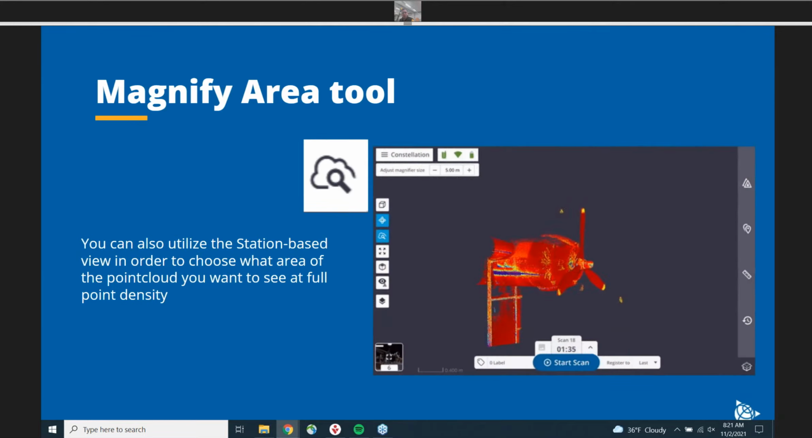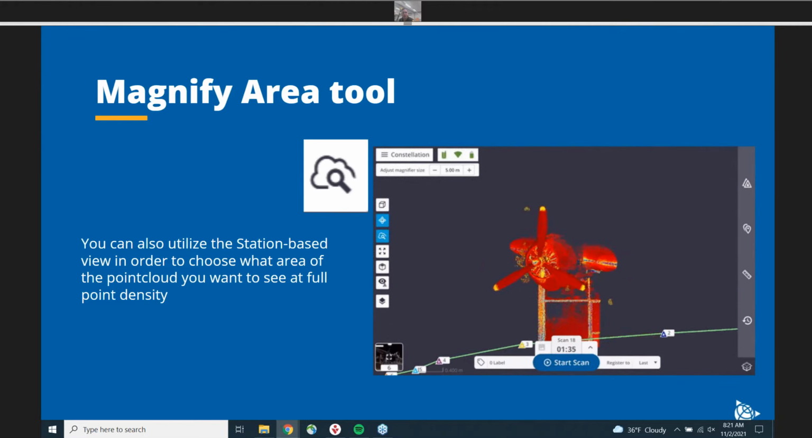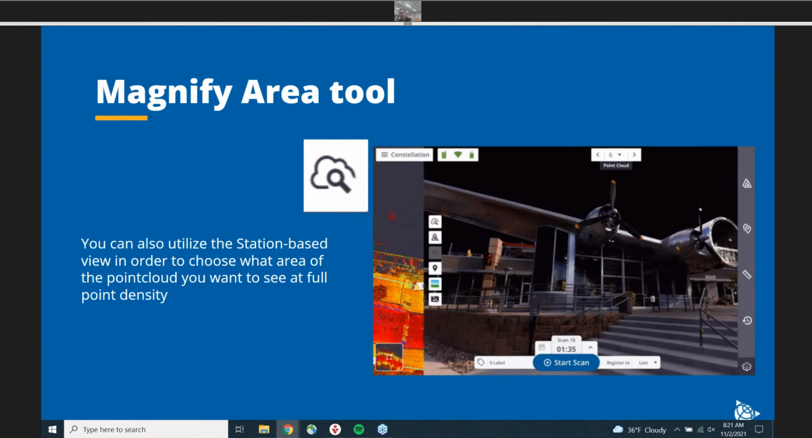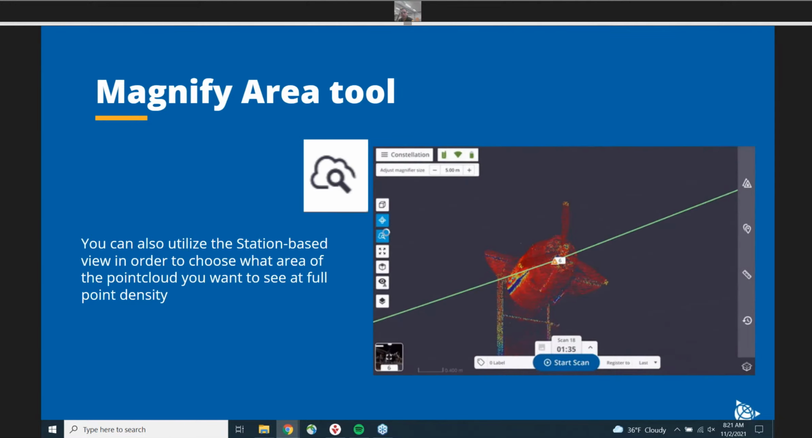So you can also use the magnify area tool in the station-based view. I think this GIF actually started midway through, but essentially, instead of having to navigate the point cloud, if you want to quickly just go to one of the images on your station-based view, you just click on the magnify area tool, and you just click on the area of interest like you're seeing right here. So I click on the propeller of this ship right here, and it just brings up that full density point cloud again.